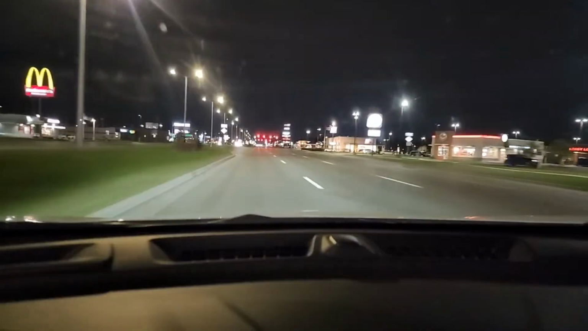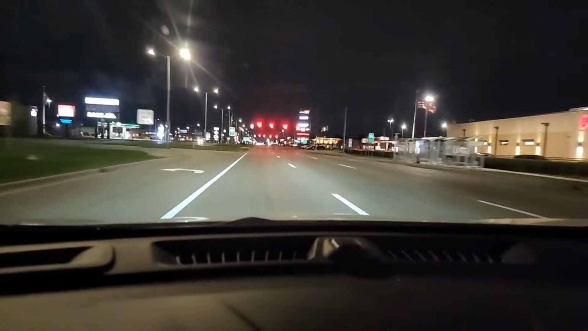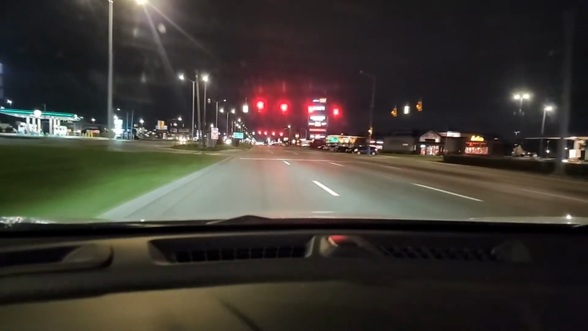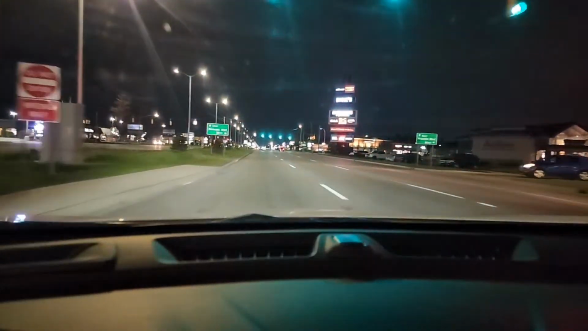Okay, I cleaned the windshield. I wiped off the headlights. It looks like 7.5 out of 10. 8.1. It's not a 9 out of 10. There's a little blur, a little glare. This is about a 7.9, right?